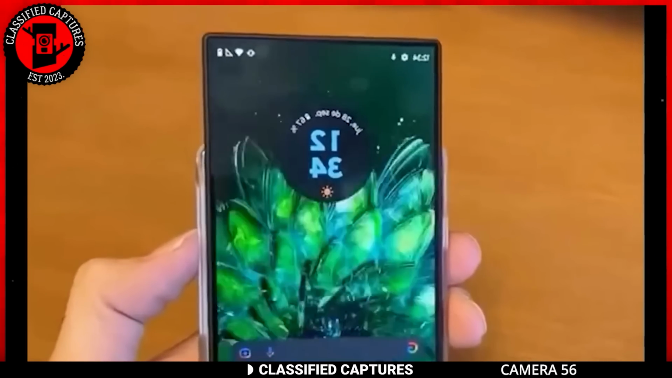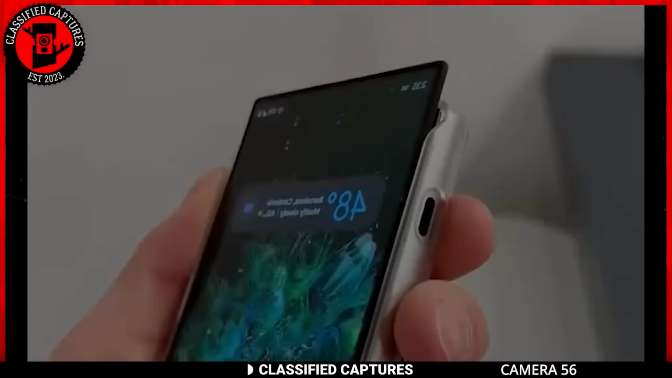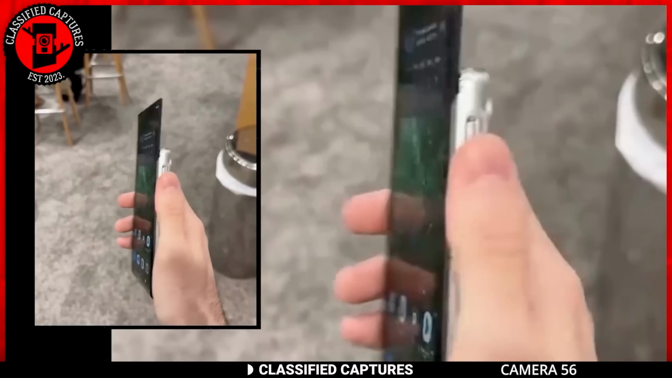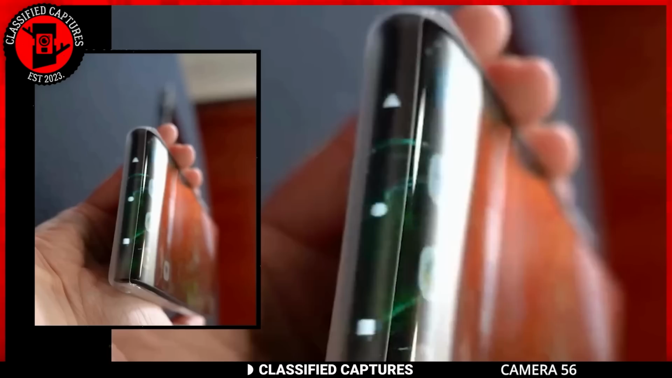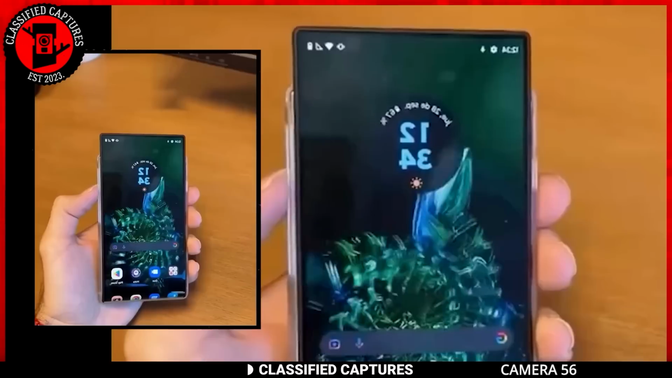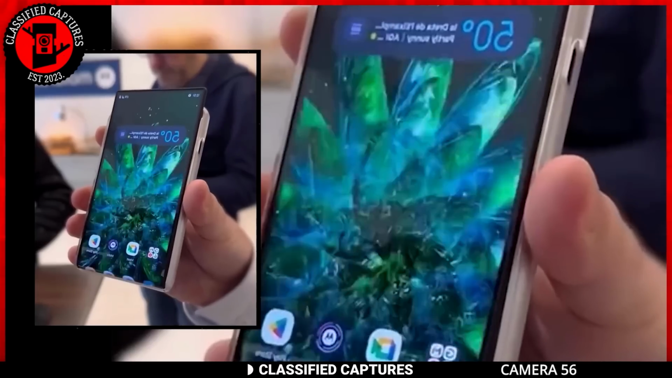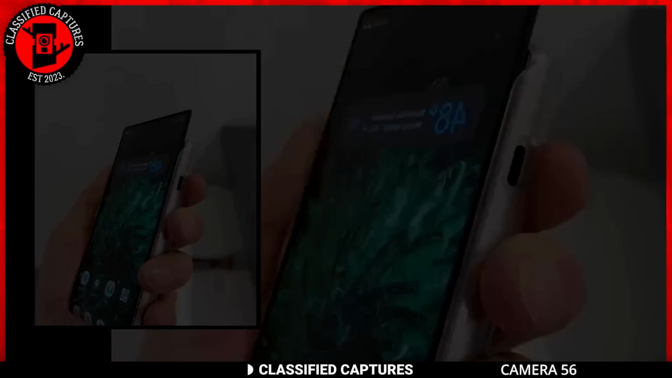The way it seamlessly transitions between a compact form and a larger display is fascinating. The flexible OLED technology and the innovative mechanism behind the rolling action make it stand out in the ever-evolving smartphone market. What do you think about this futuristic design? Would you be excited to use a rollable phone, or do you prefer traditional or foldable smartphones?